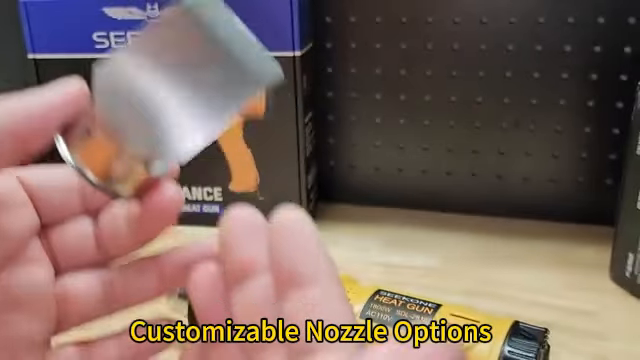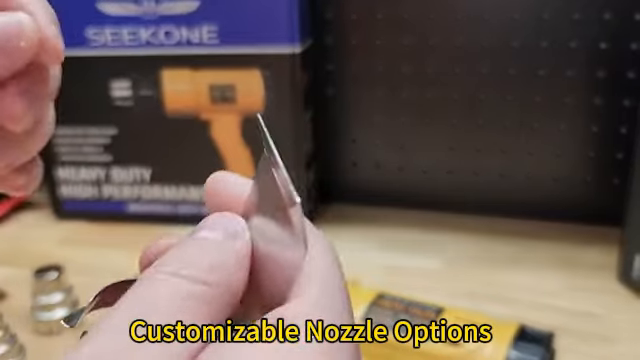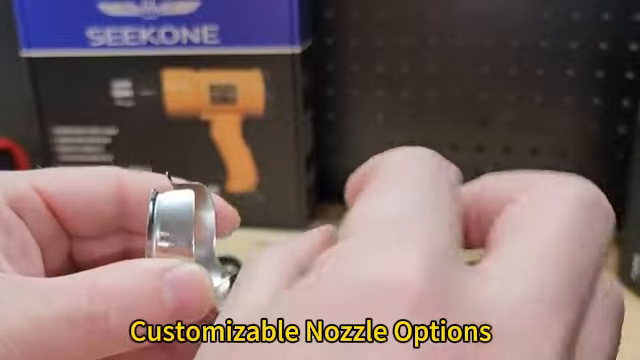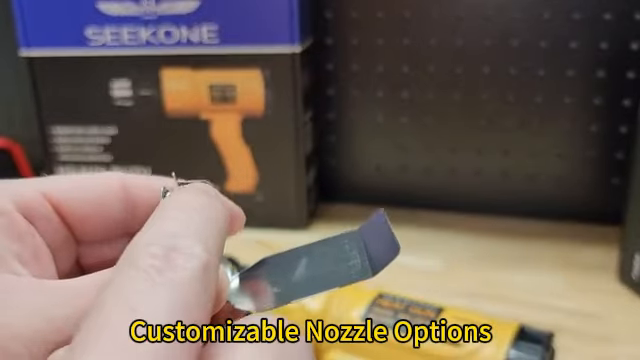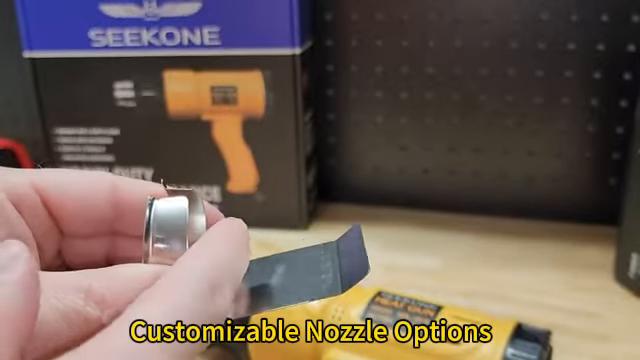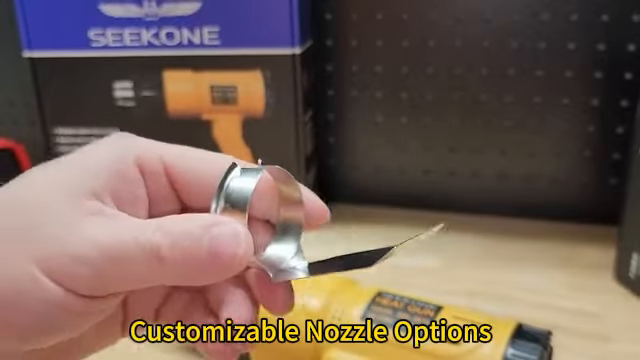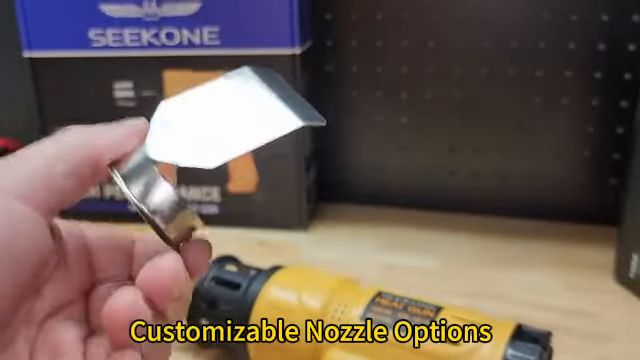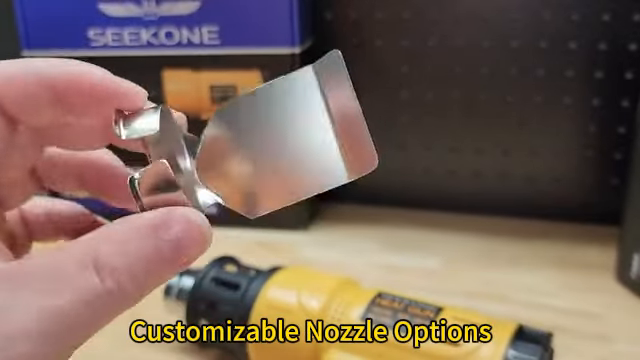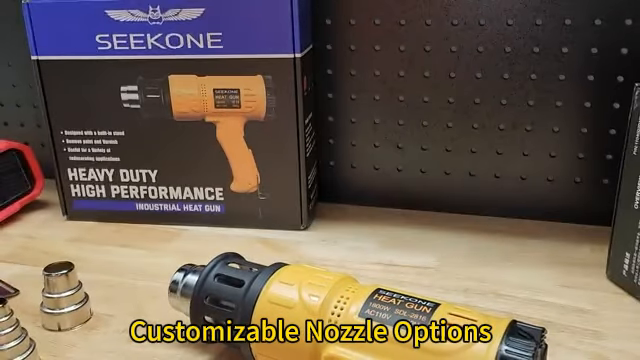I use my heat gun a lot for heat shrink tubing, and I like using solder seal for connecting wires together. So what I would do is I would take some pliers on this and bend it to where it's basically a U or a backward C as we're looking at it right now, because that really gives a good deflection of heat all the way around what you're trying to heat. So if you have the same purposes for wiring connections and things of that nature, really consider doing that with this piece here. Give it that full bend so it really helps you out.